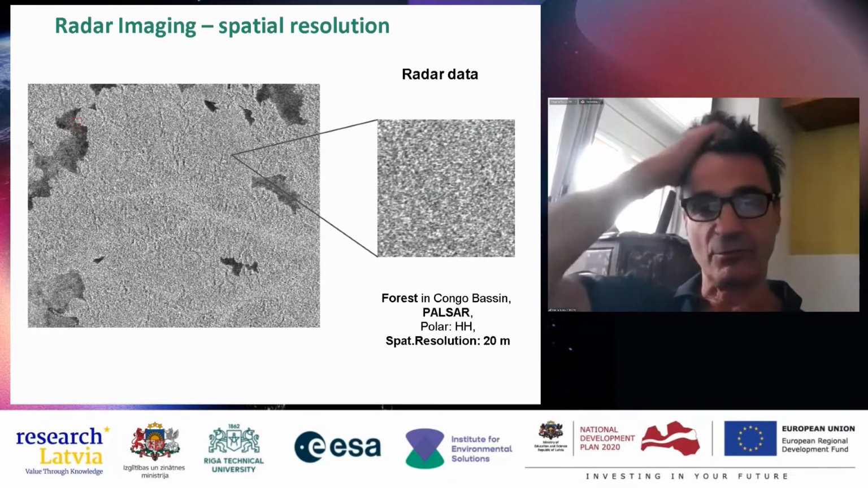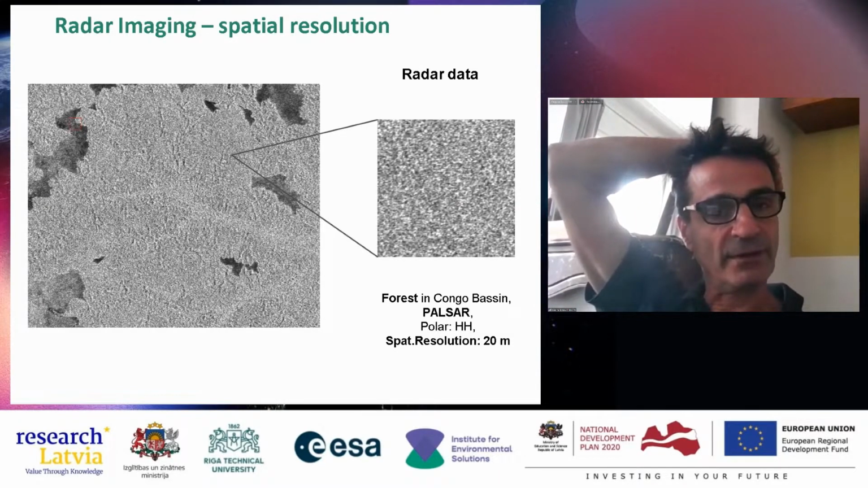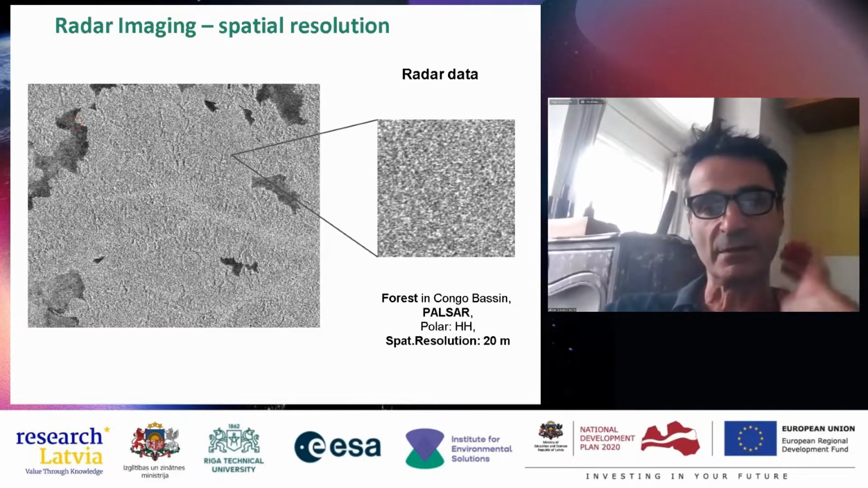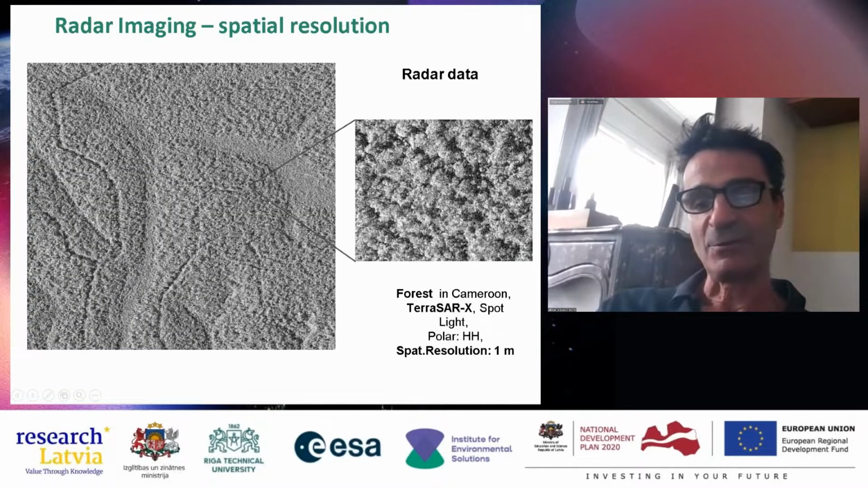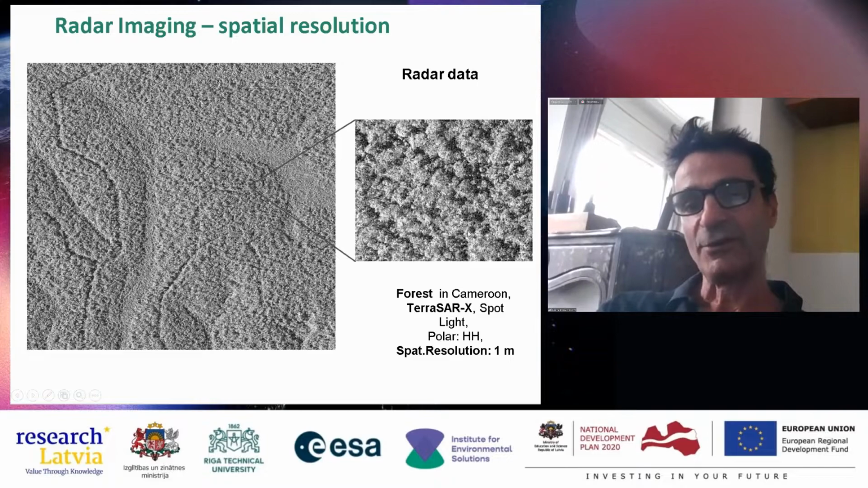And here we made some work on monitoring tropical forest. So here, tropical forest with 20 meters of spatial resolution. Here with 1 meter of spatial resolution. So with 1 meter, you begin to discriminate each tree with its crown.